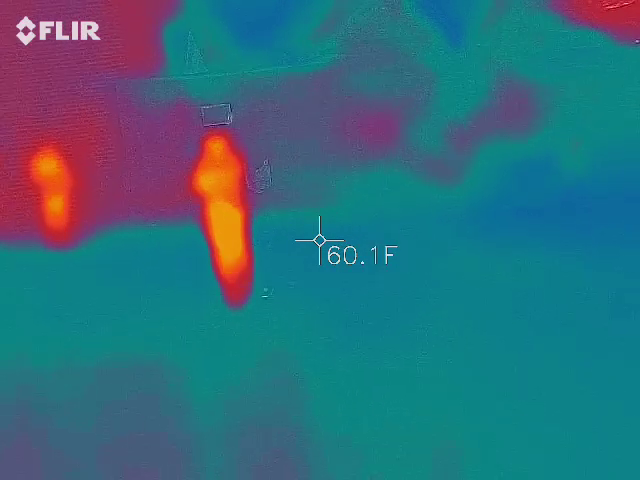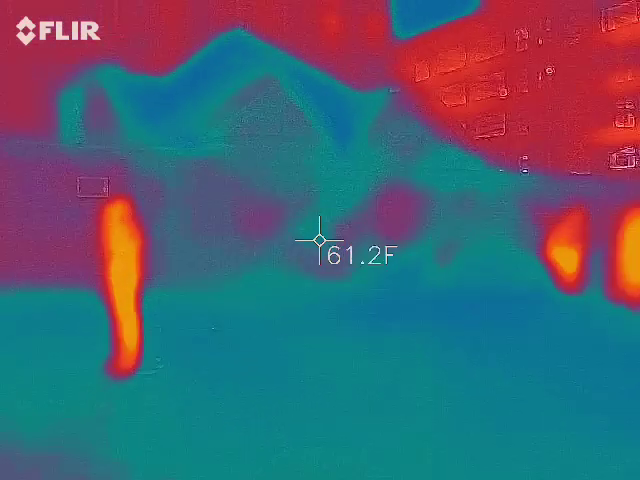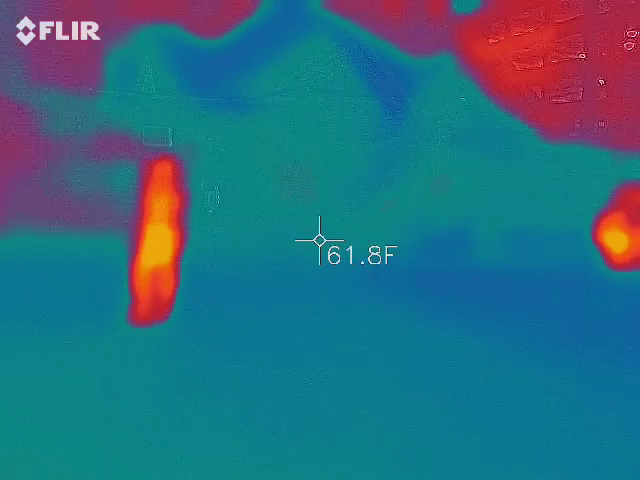So, a little further history on this building. 1703, 1713. The walls at the base are 3 feet thick.